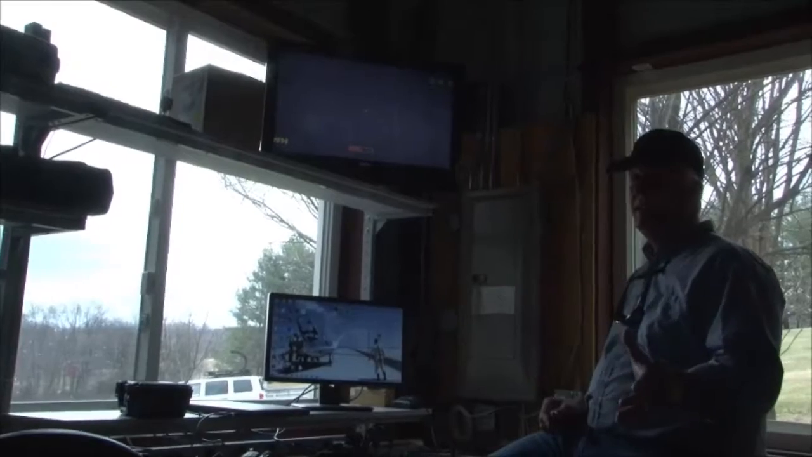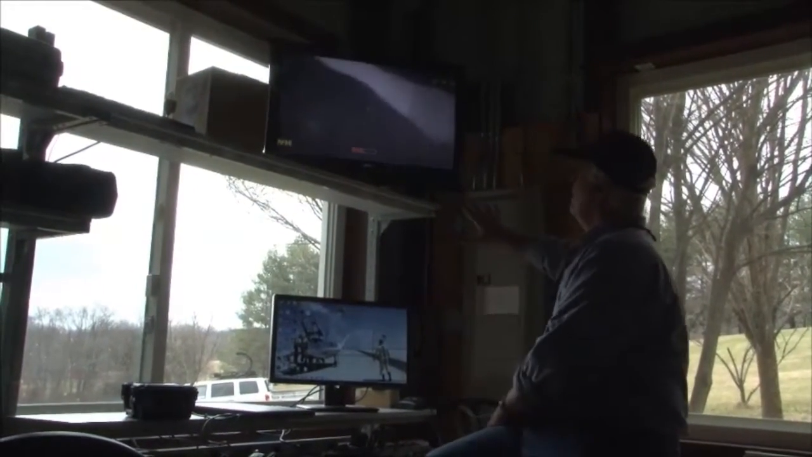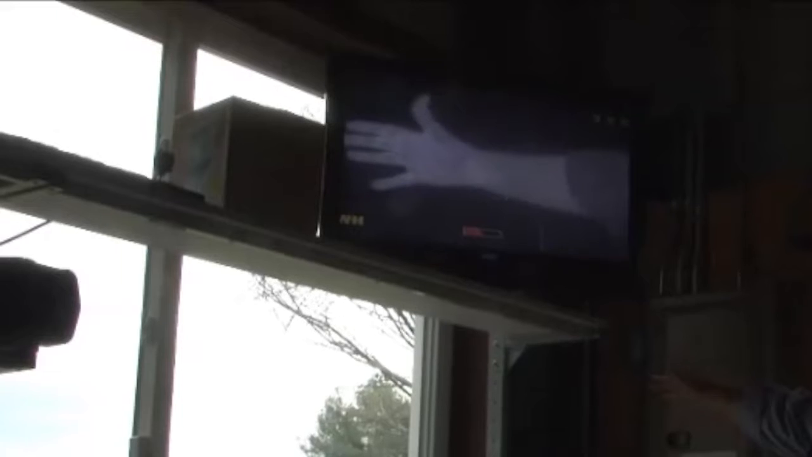But first, we're going to learn a little bit about thermal sensitivity. Thermal sensitivity can sense down to a fraction of a degree. I mean, literally, you can see my hand in the image. You can see actually the circulation in my hand. There's the arteries that run down the back of my arm.